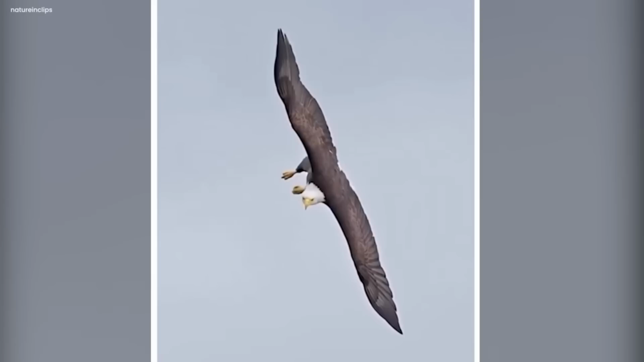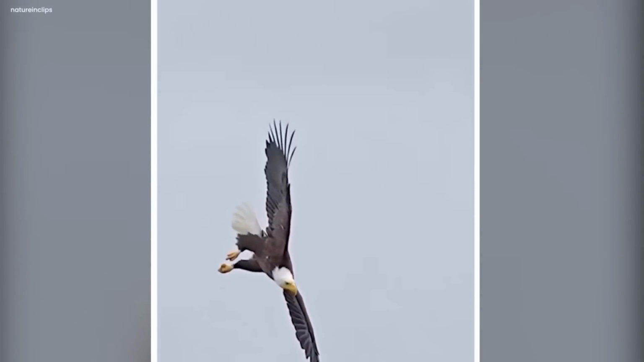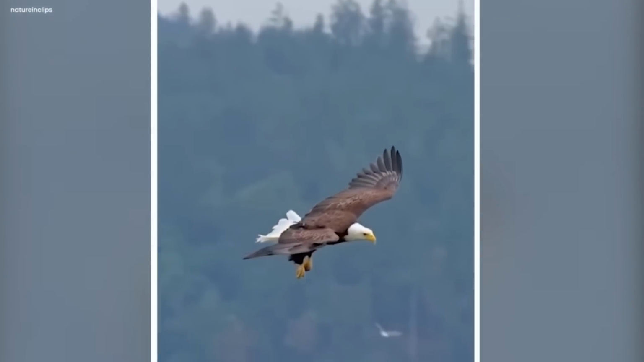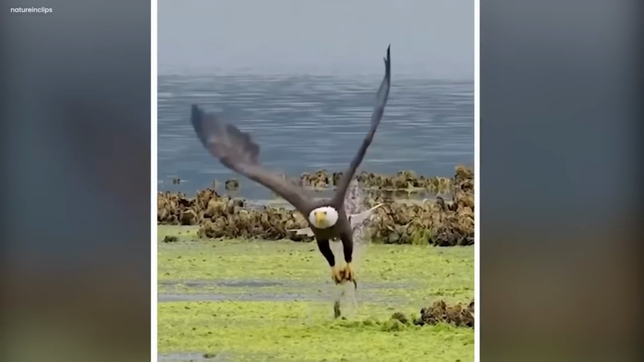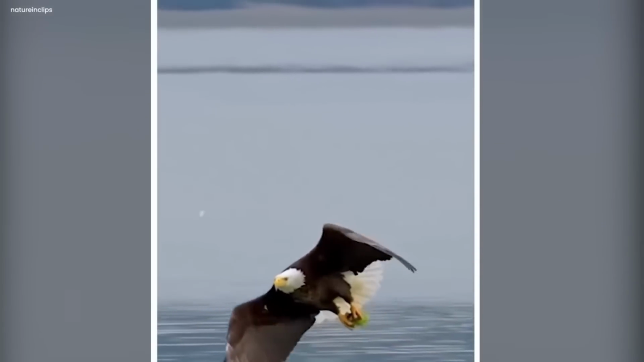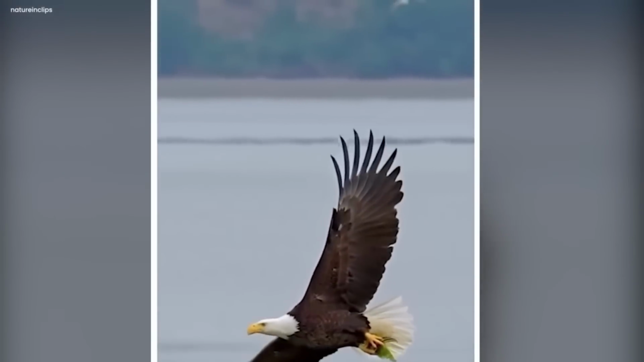Eagle's smooth river attack. The video showed a beautiful eagle. It flew smoothly in the clear daytime sky above a river, surrounded by forests and mountains. The eagle landed in the river, grabbed a fish, and continued to fly. This moment was a mix of nature's beauty and the reality of how animals hunt for food. The eagle's flight was easy to watch.